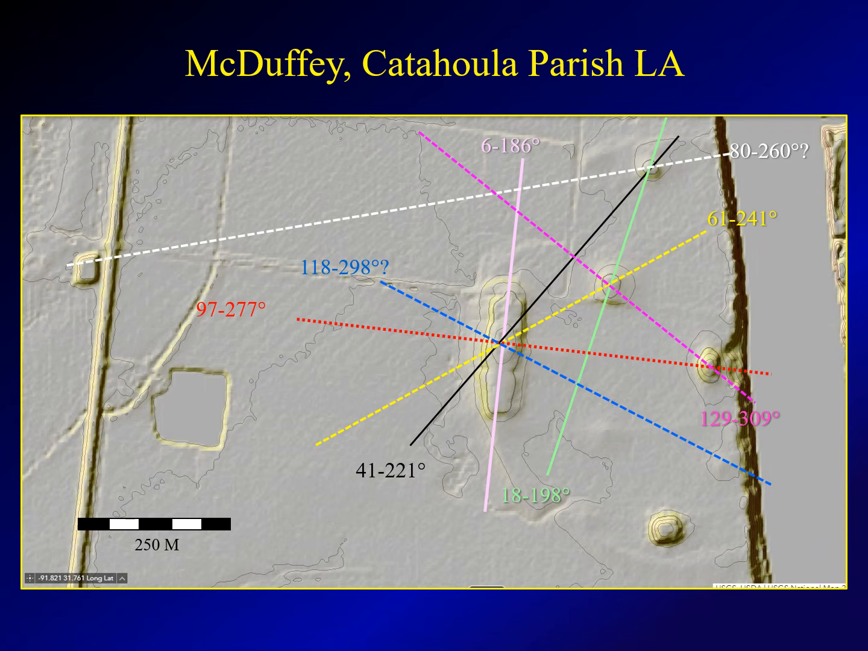As you can see, it doesn't really line up on the center of this mound on the west side, west of the railroad track. The mound here to the southeast, interestingly, doesn't appear to have a common alignment with any of the other mounds.